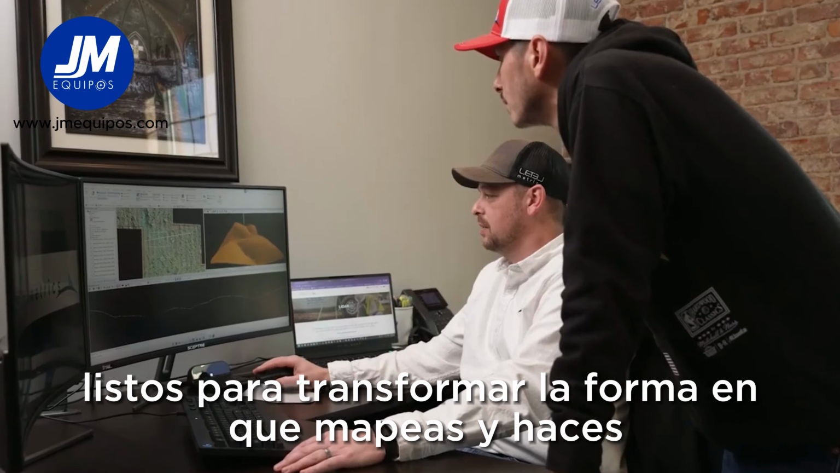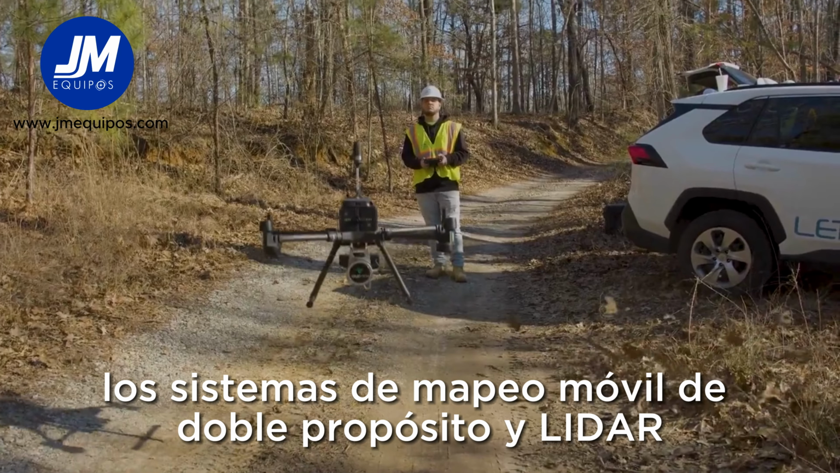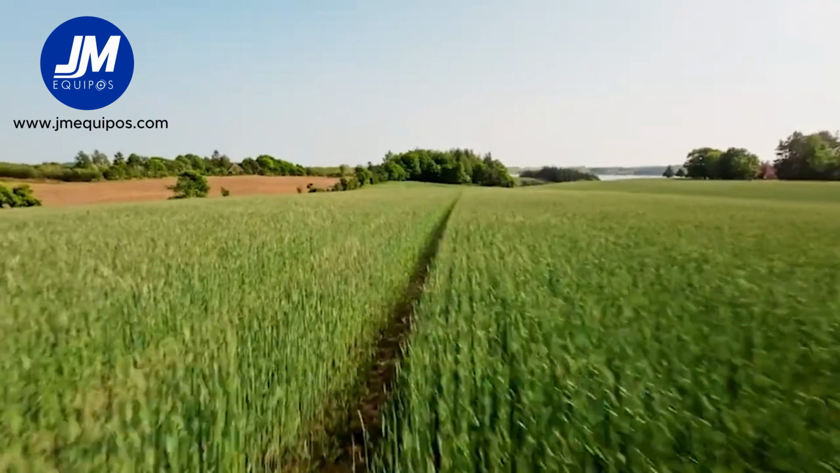Ready to transform the way you map and survey? TrueView dual-purpose mobile mapping and drone LiDAR systems. The best of both worlds to recreate your world.